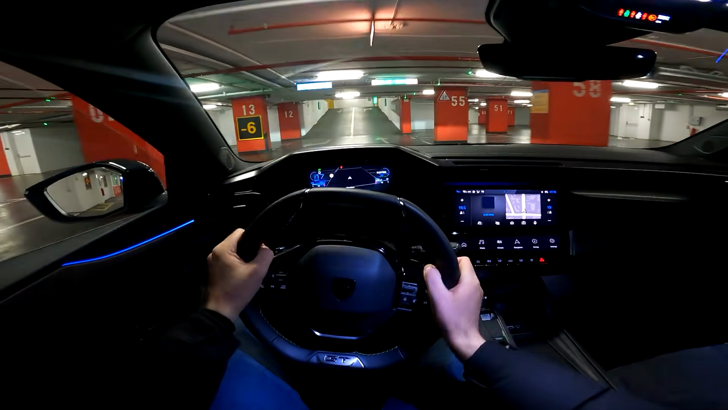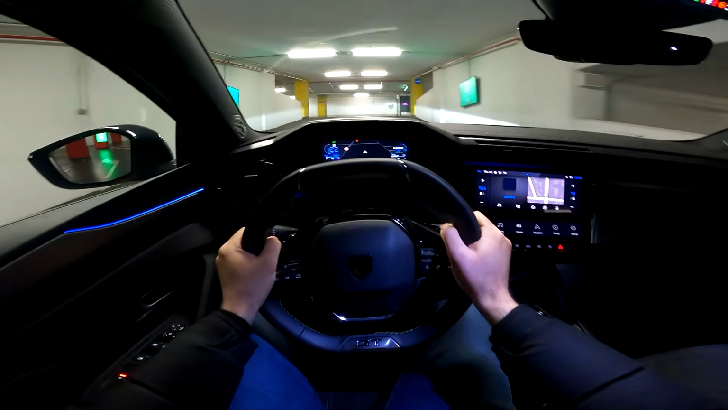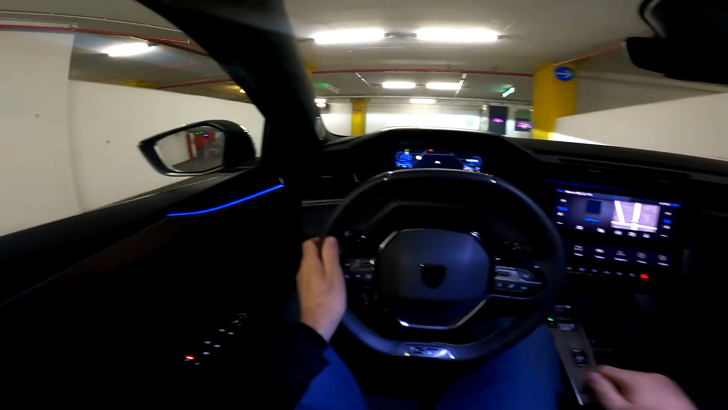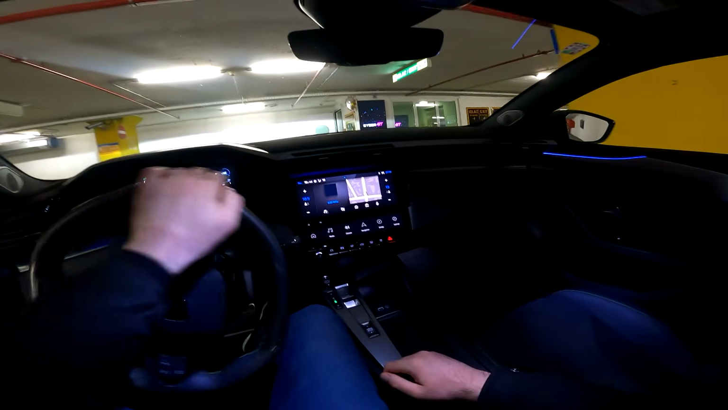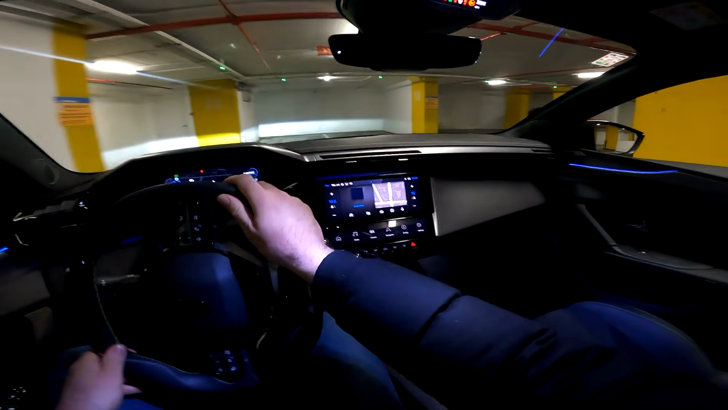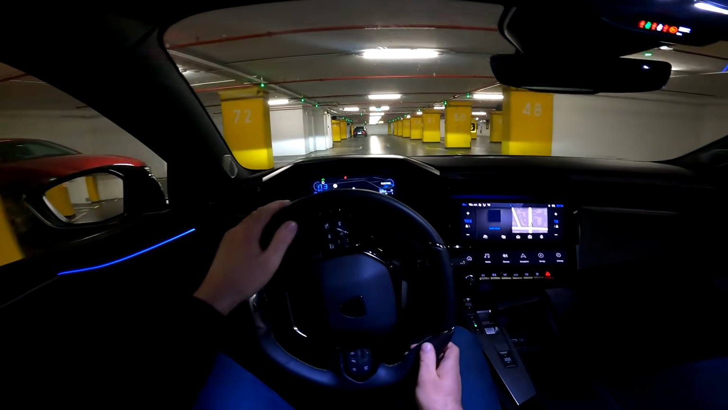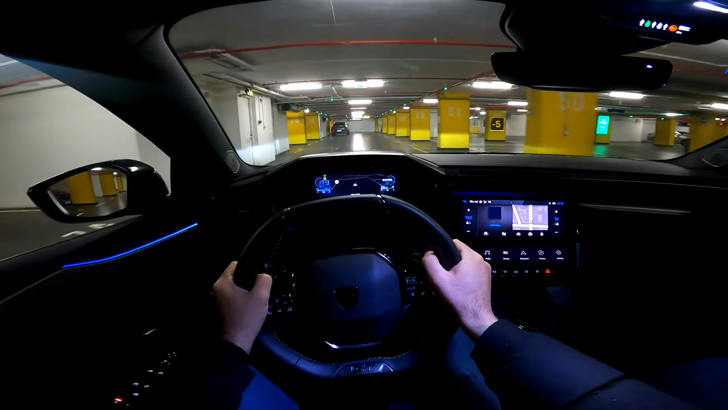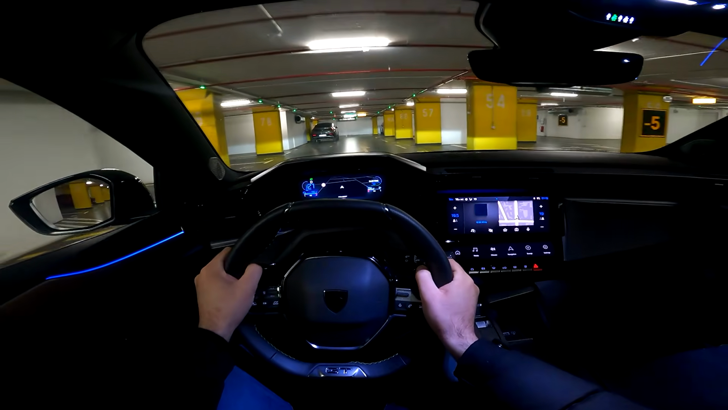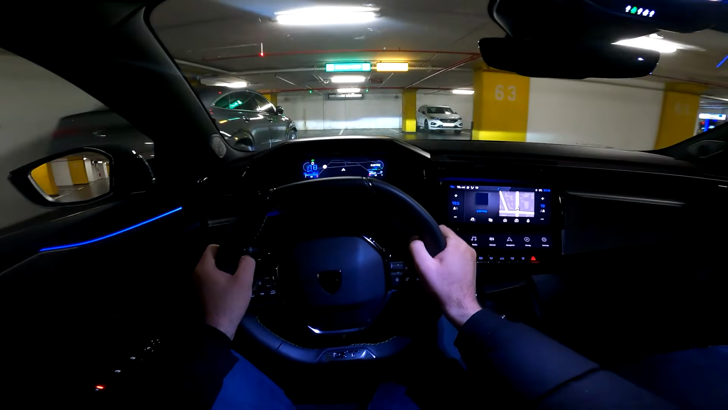First of all, the model in our video is a 180 horsepower plug-in hybrid, which combines the 1.6 liter petrol engine and an electric motor. It has an all-electric range of 58 kilometers, and 7.6 seconds to reach 100. Top speed is 225 kilometers per hour.